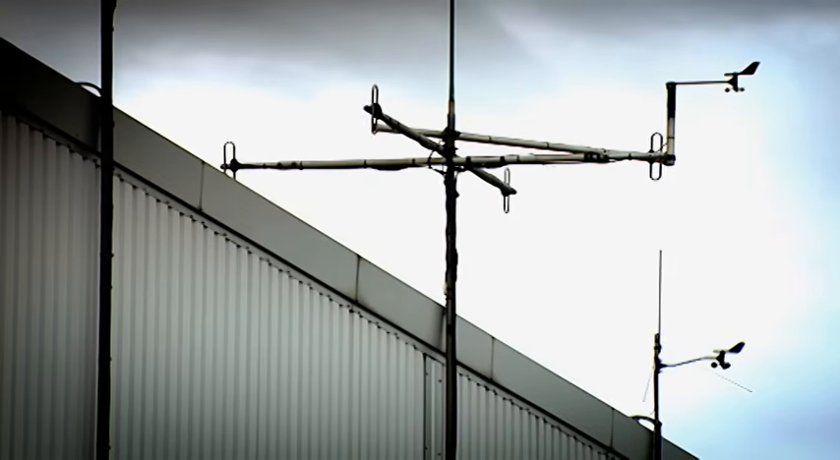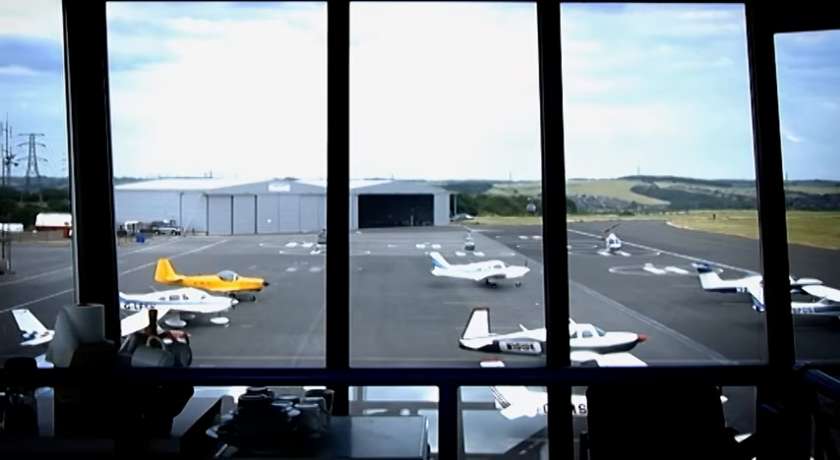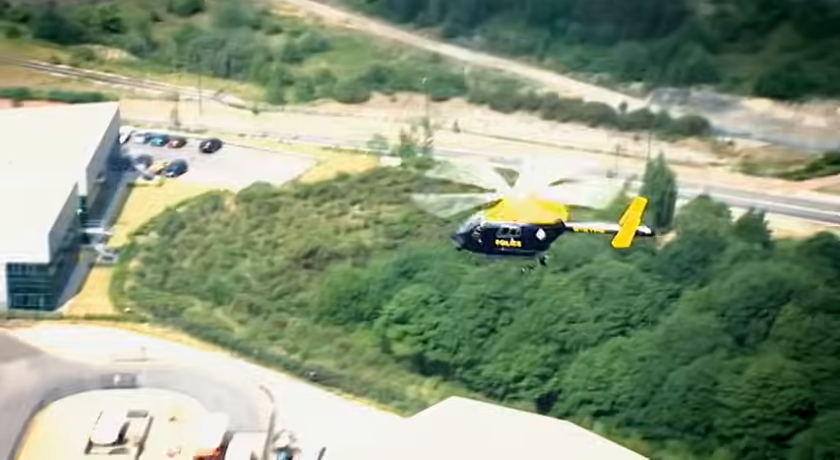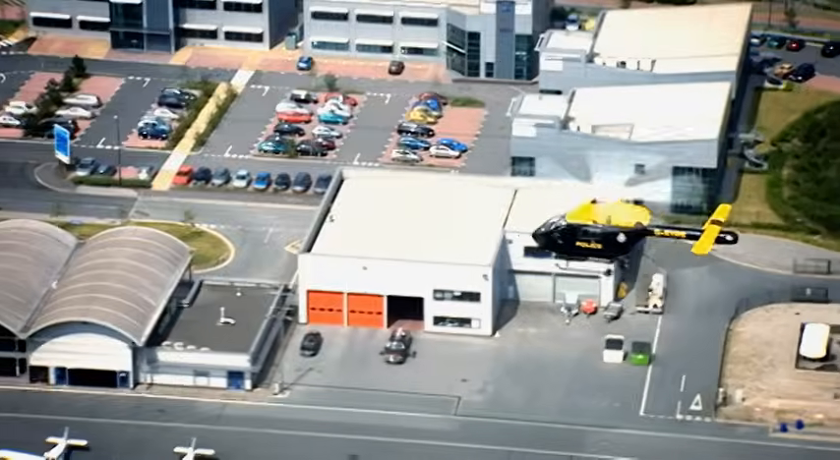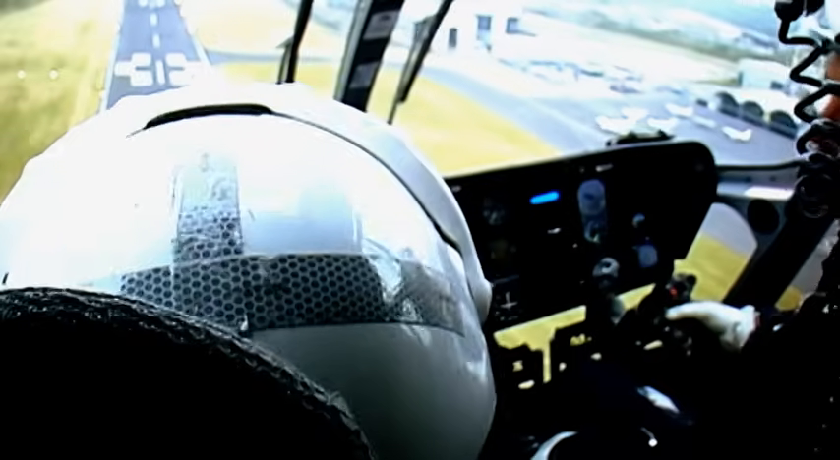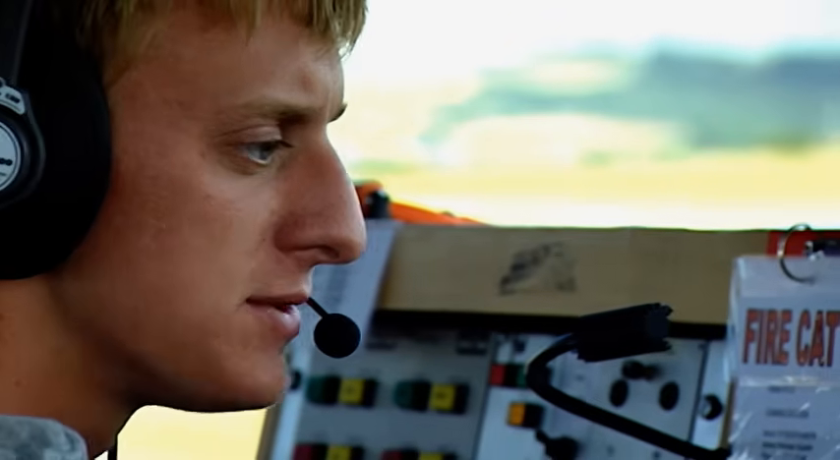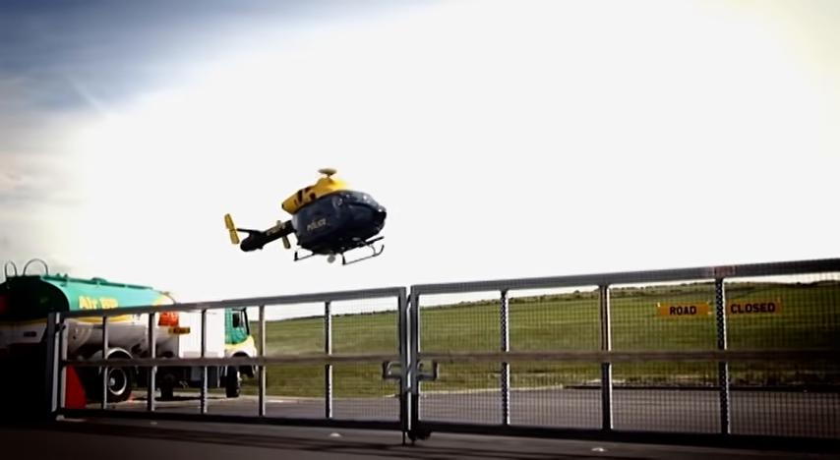Yankee 99 is based in Sheffield, at the city's small airport. Police 33, good evening, nothing to affect your start. The outside air temperature is plus 20.